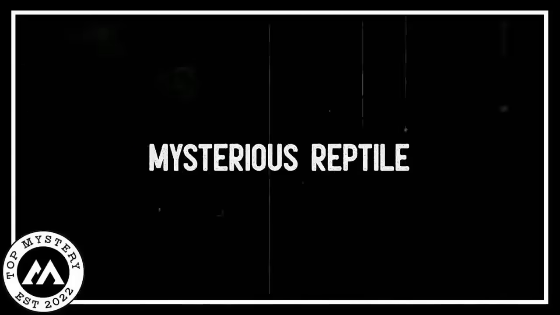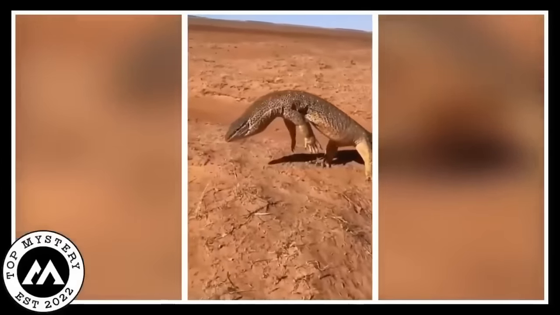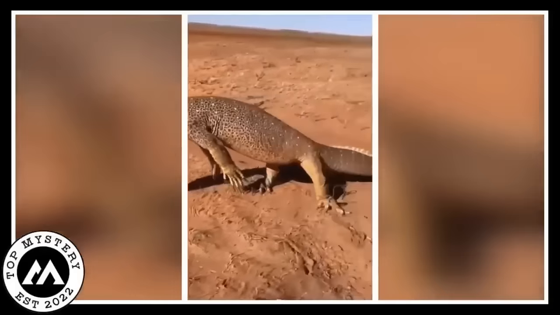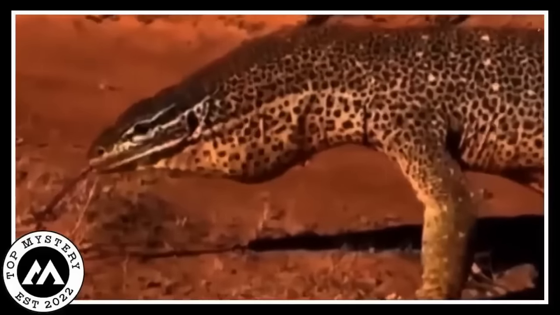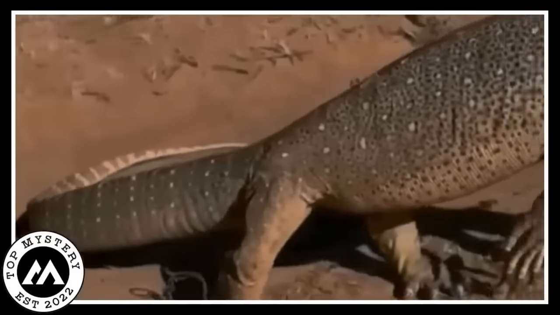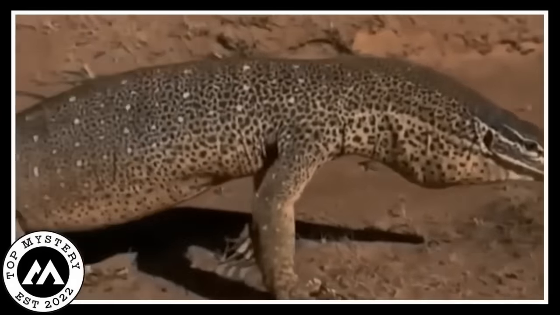Mysterious reptile. A mysterious creature resembling a hybrid of a crocodile, lizard, and dinosaur emerged from the vastness of the desert, creating a sight to behold. This marvel of a reptile moved with unearthly grace through the sandy terrain. The ancient charm of its scaly exterior left onlookers in awe as it shimmered under the desert sun.